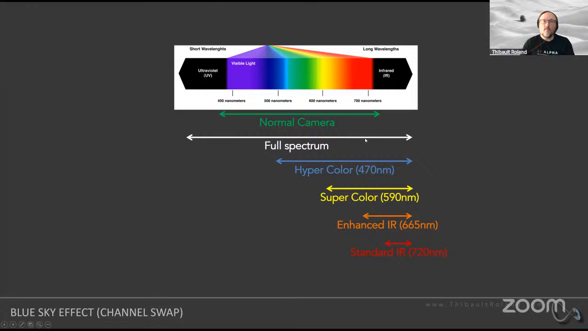There is another type of camera that is very popular, which is called full spectrum. Full spectrum basically means that it's going to be sensitive to everything that the sensor would be able to capture, going from the ultraviolet light all the way to infrared, including visible.